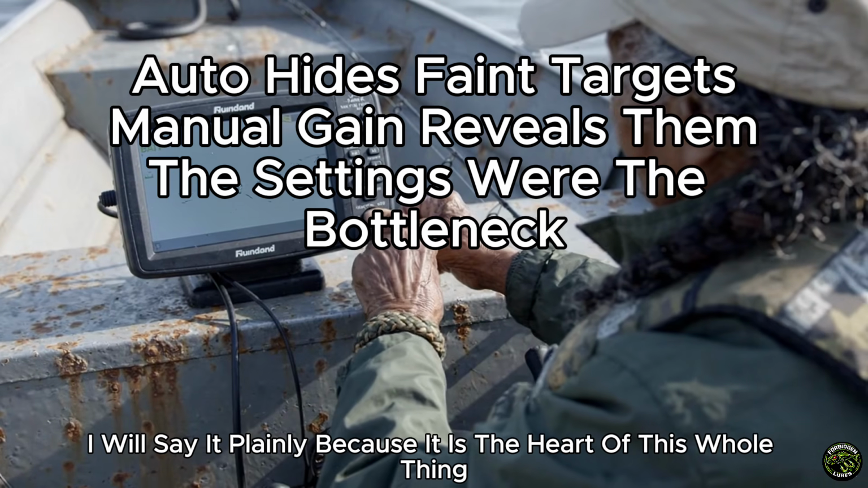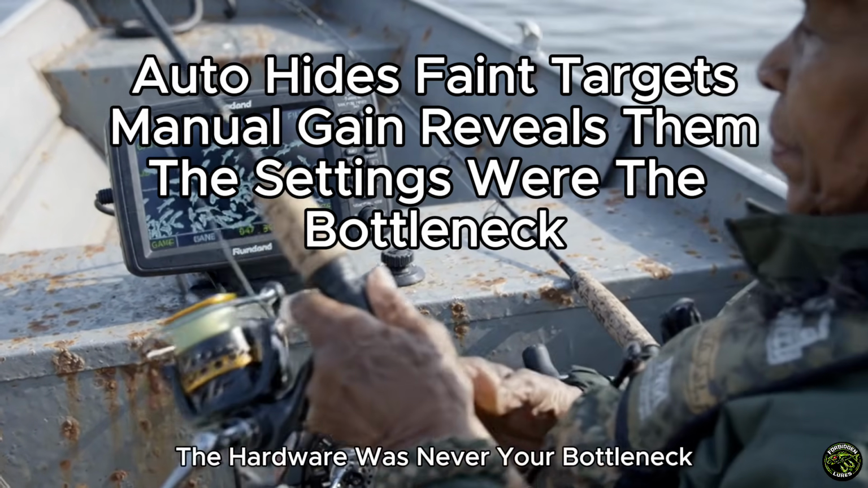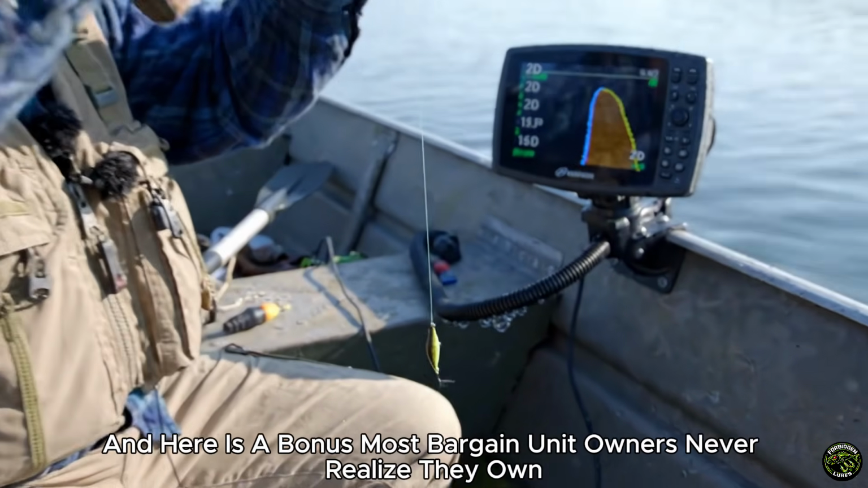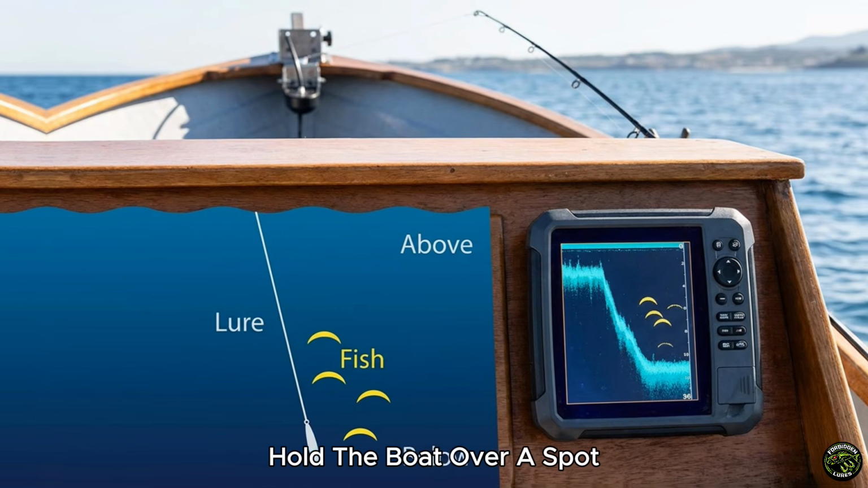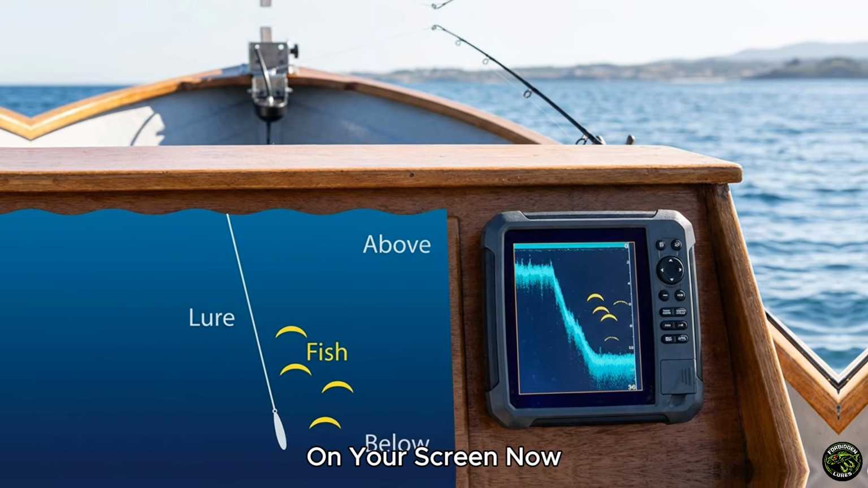I will say it plainly, because it is the heart of this whole thing. The hardware was never your bottleneck. The settings were. And here is a bonus most bargain unit owners never realize they own. On plain two-dimensional sonar, you can watch your own lure fall, hold the boat over a spot, drop a jig, and watch a thin line sink down the water column on your screen.